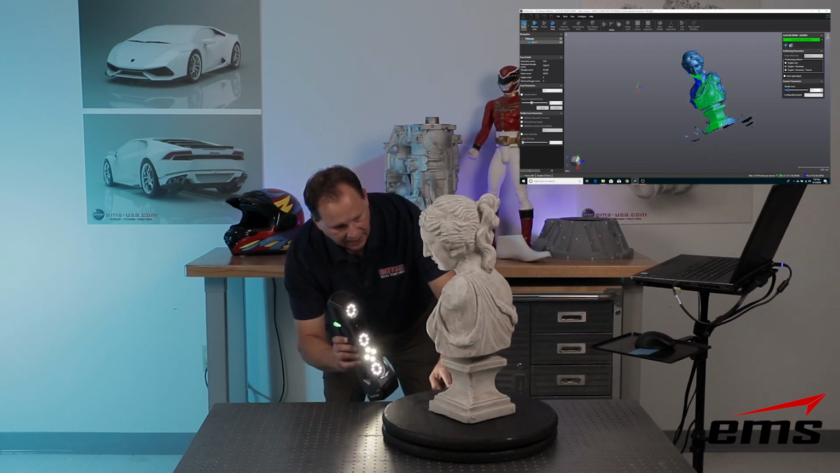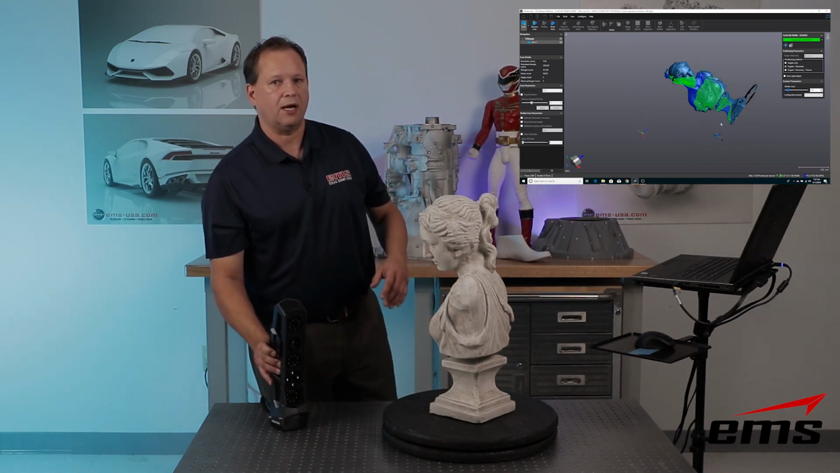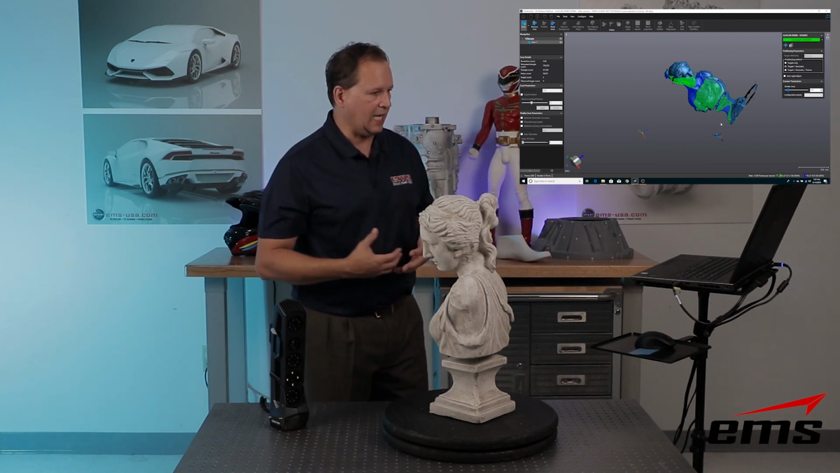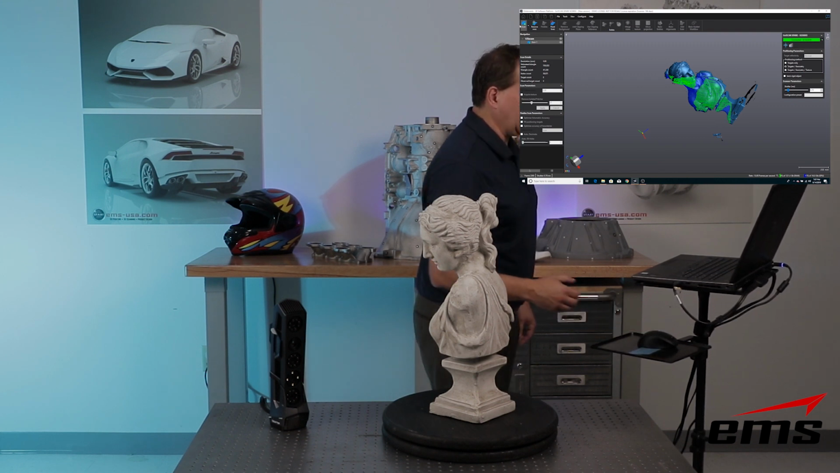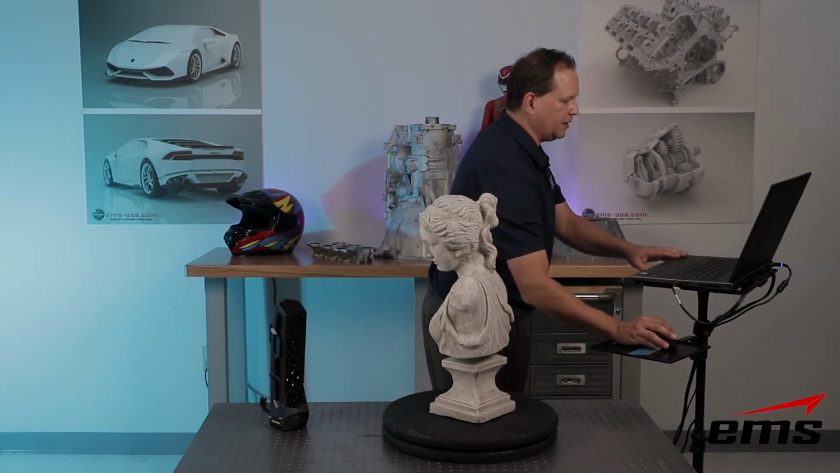Now every scanner like this is line of sight, so there can be times where it's just not going to get areas if they're really narrow or really small holes. Scanners just can't get everything all the time. But once we're done, we can hit Stop Scan, and then we can do things like decimate, fill holes, and smooth the data. There are a lot of nice tools in the VX Element software.